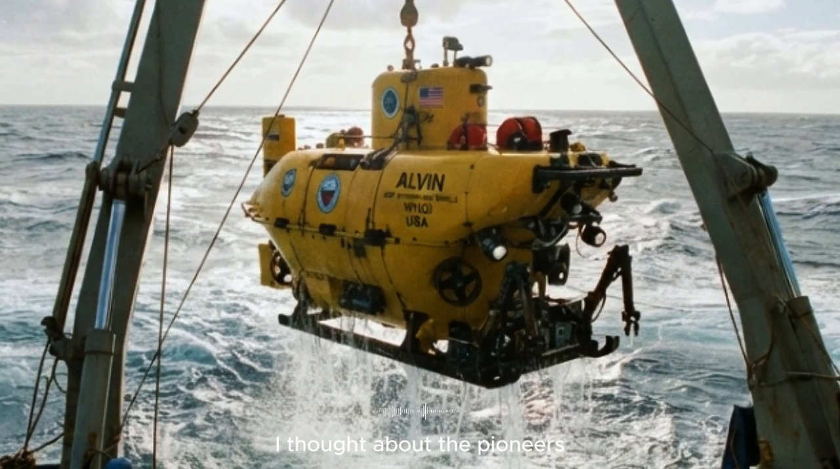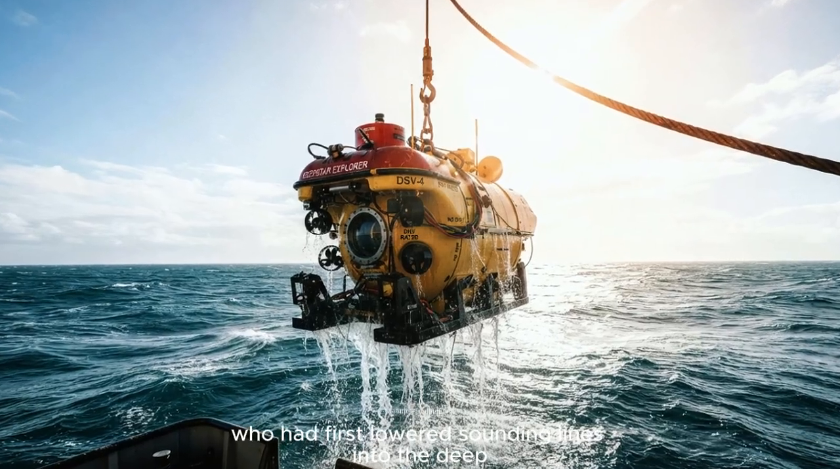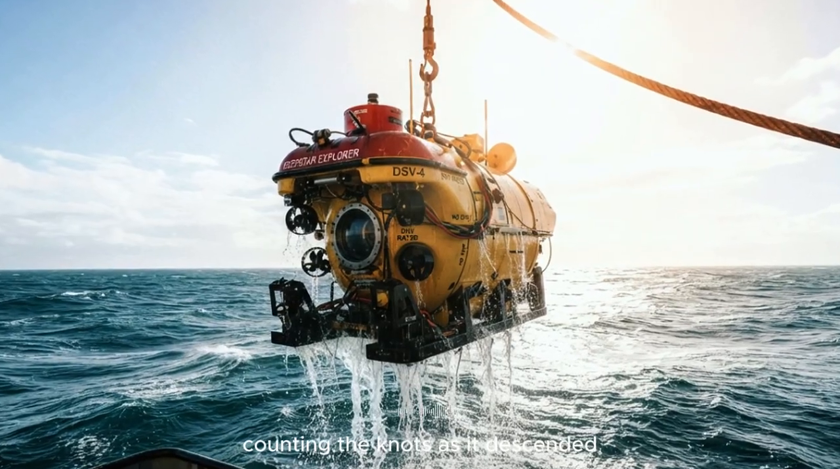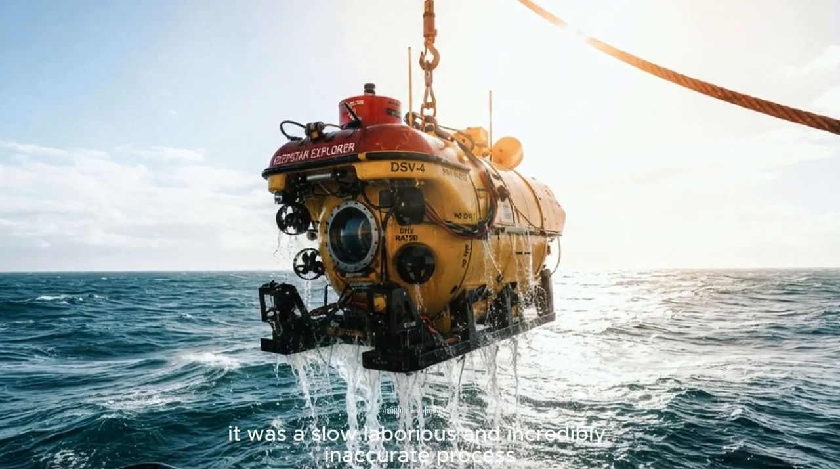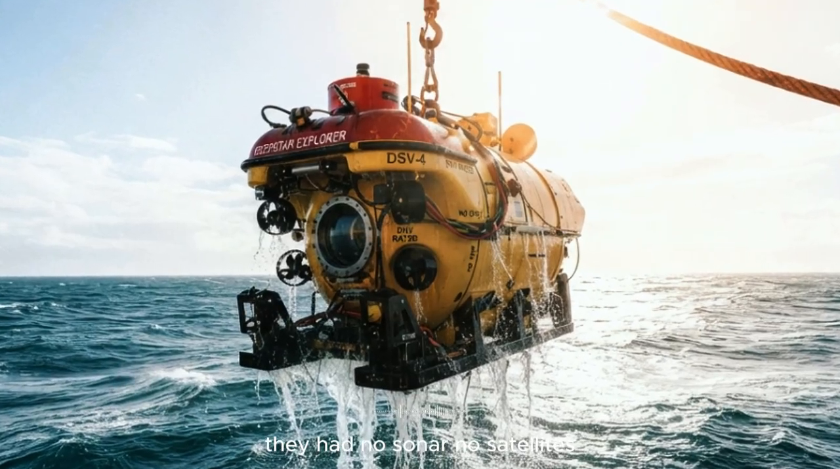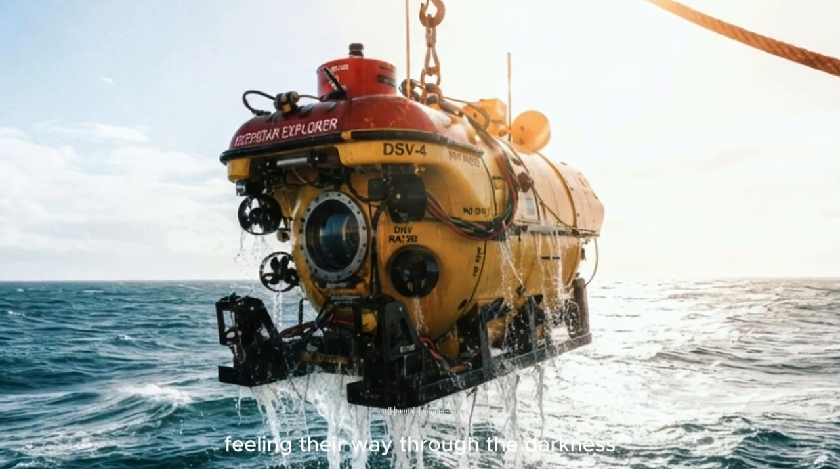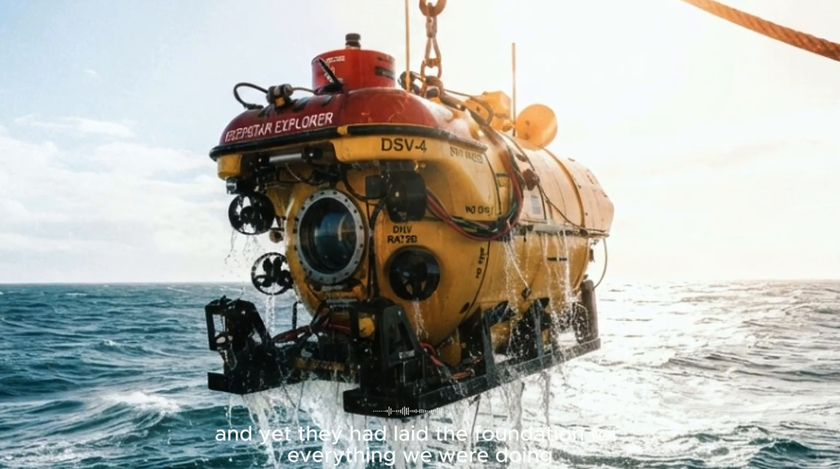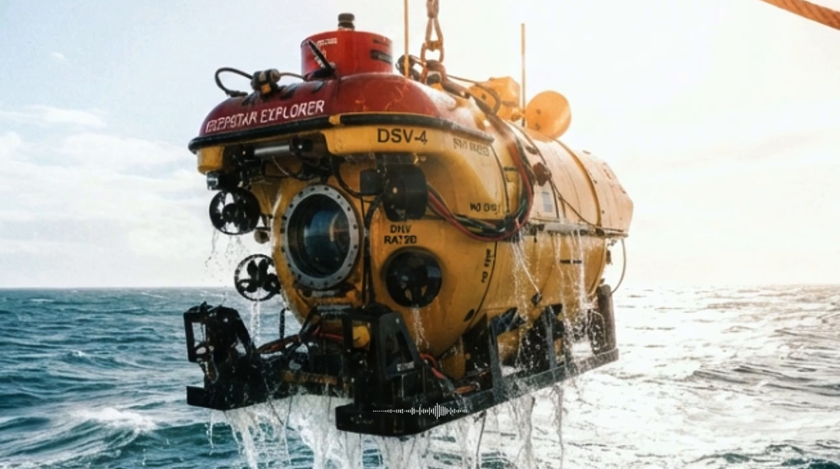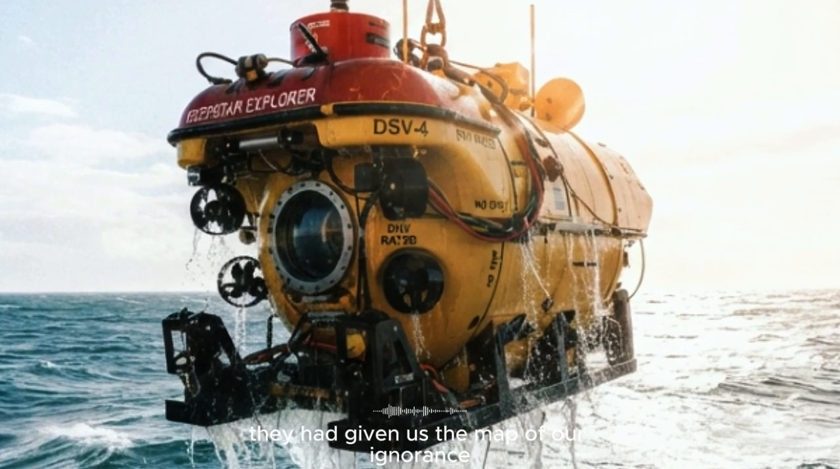I thought about the pioneers, the early oceanographers, who had first lowered sounding lines into the deep. They had measured the depth by dropping a weighted rope over the side of a ship, counting the knots as it descended. It was a slow, laborious, and incredibly inaccurate process. They had no sonar, no satellites, no computers. They were mapping the ocean by touch, feeling their way through the darkness. And yet they had laid the foundation for everything we were doing. They had shown us the way. They had proven that it was possible to know the deep. They had given us the map of our ignorance.